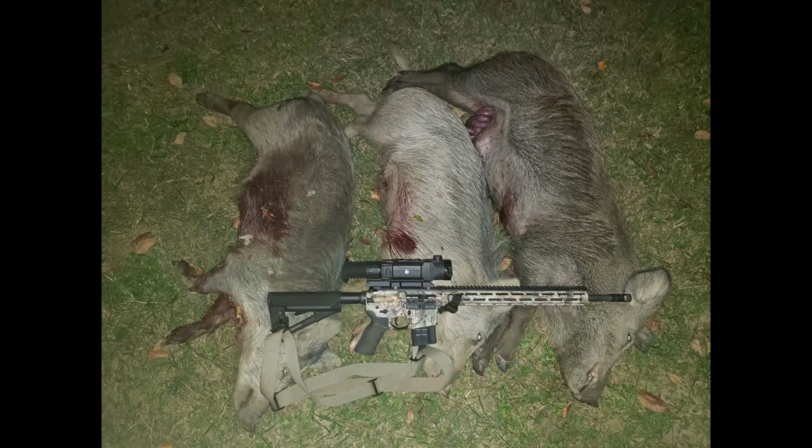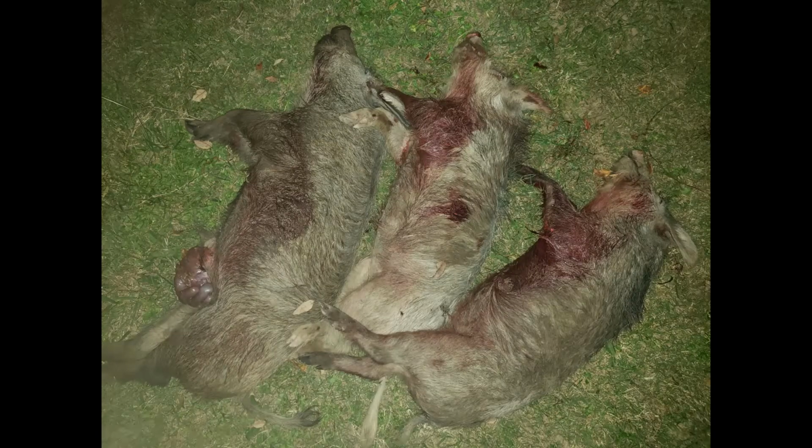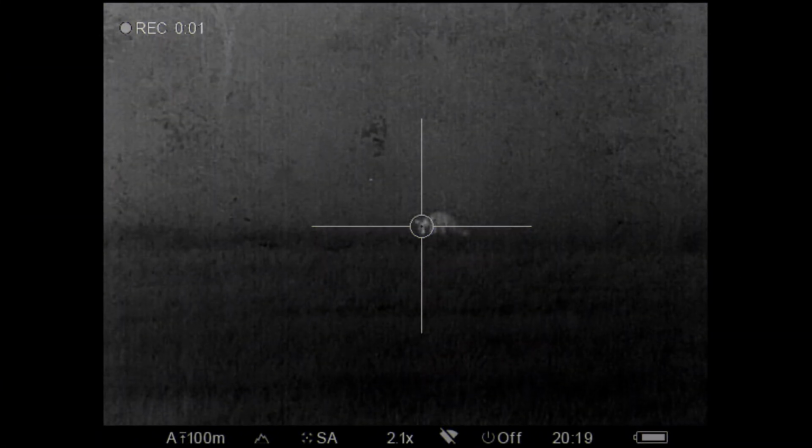So here's the hogs. That center one was the one that got shot once through the twofer and then once as it was running. This is an exit side photo. It's a little gory, but I wanted to show that every bullet on these hogs was a complete pass-through. There were 2 90-pound sows and about a 120-pound boar. And there was a very good blood trail left, even though the hogs didn't drop. And the boar happened to be a mulefoot, which tells me that that sounder is completely wiped out.